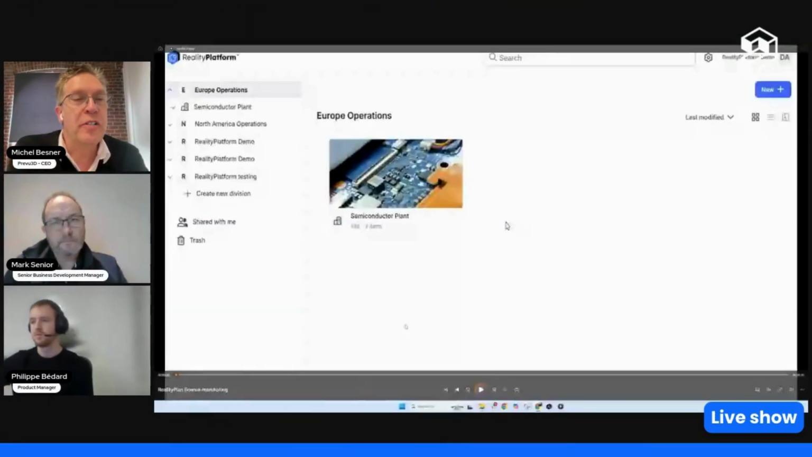So we've added a lot more capabilities to monitor the use of the RealityPlatform licenses, which is basically our desktop app for engineering, design, and other things. And so that's another thing we've added. Again, small little details, but they add up to make the product and the platform overall a bit more organized and usable by large organizations.